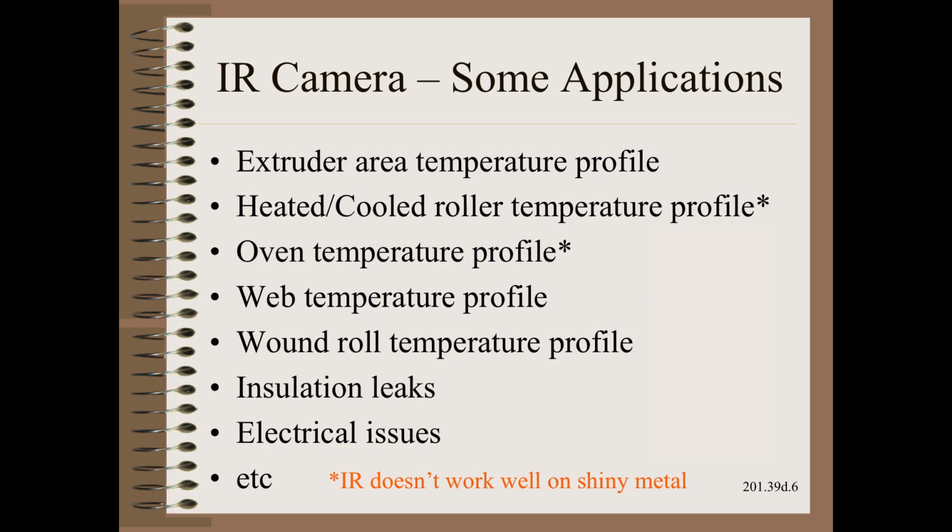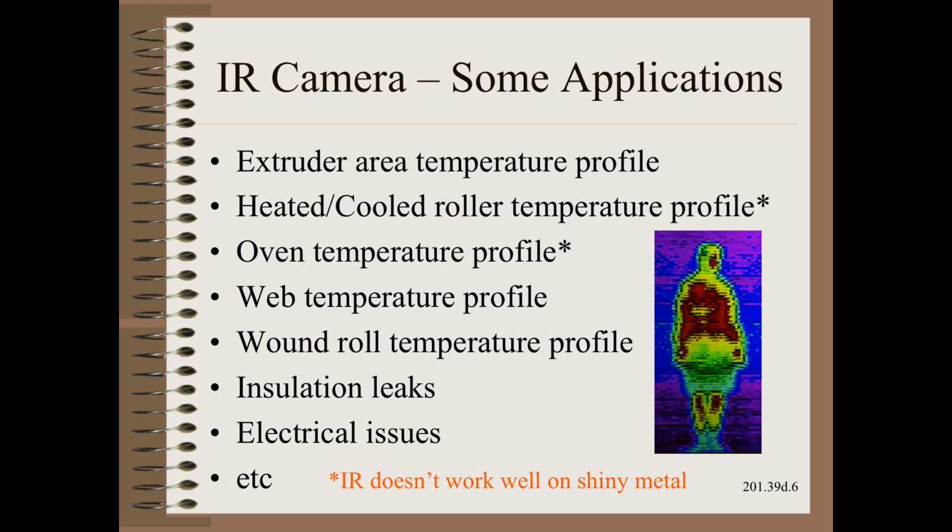While we can sometimes look at the machinery itself, shiny metal confuses an IR camera. Instead, we often audit the web temperature down through different locations in the machine, as well as on the master roll itself. Other non-web applications for IR abound and are too numerous to list here. Those, plus the ability to make very interesting selfies, make the IR camera a must-have tool for your toolbox.